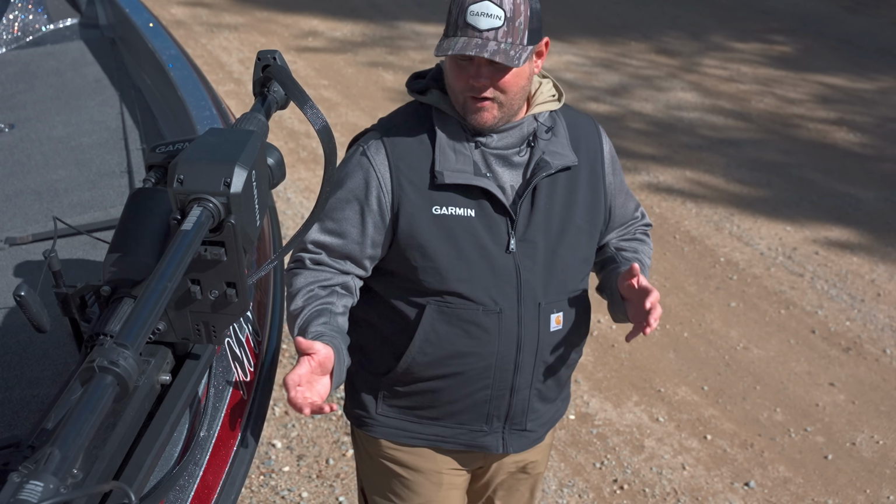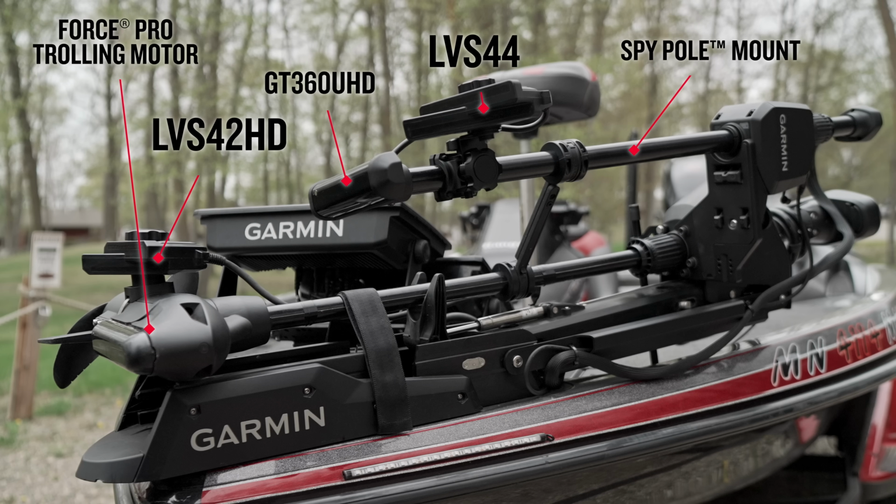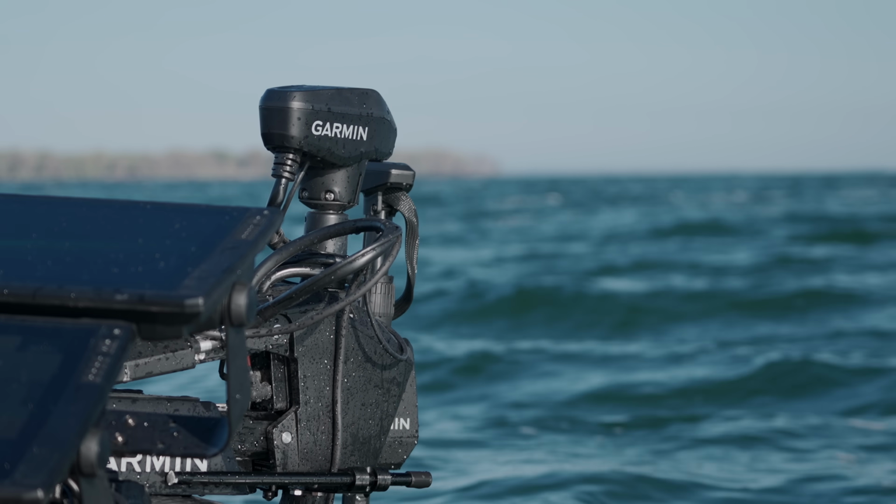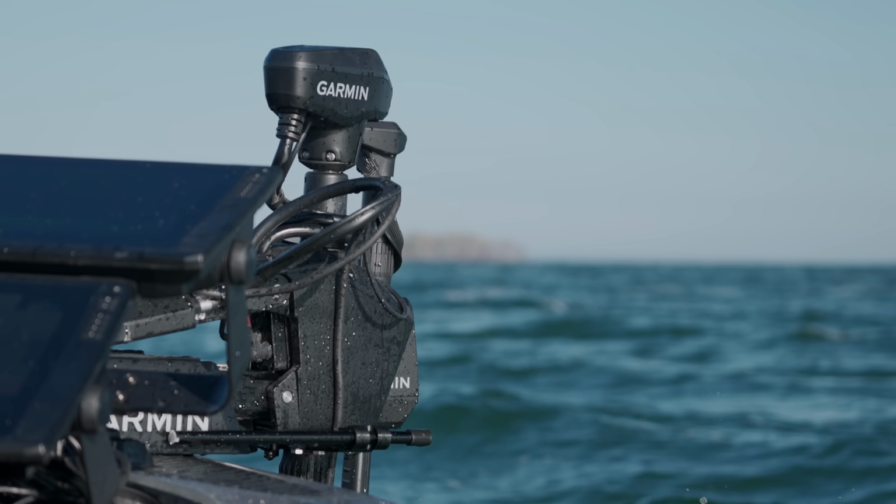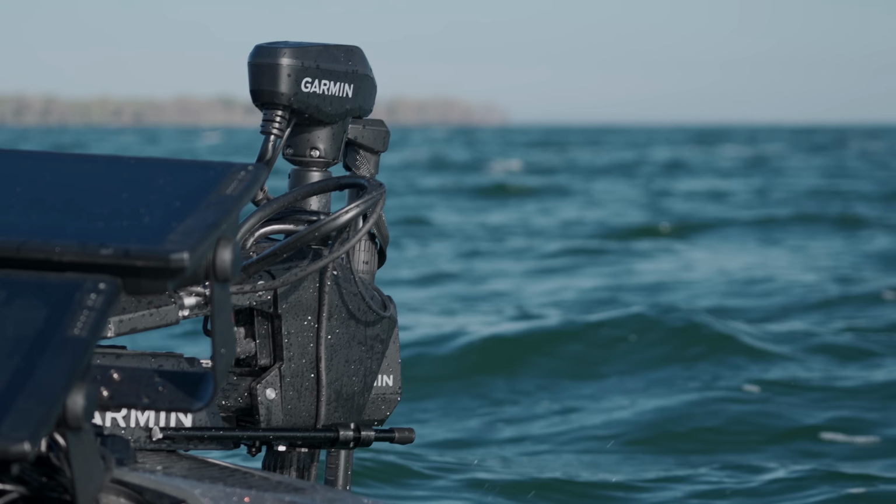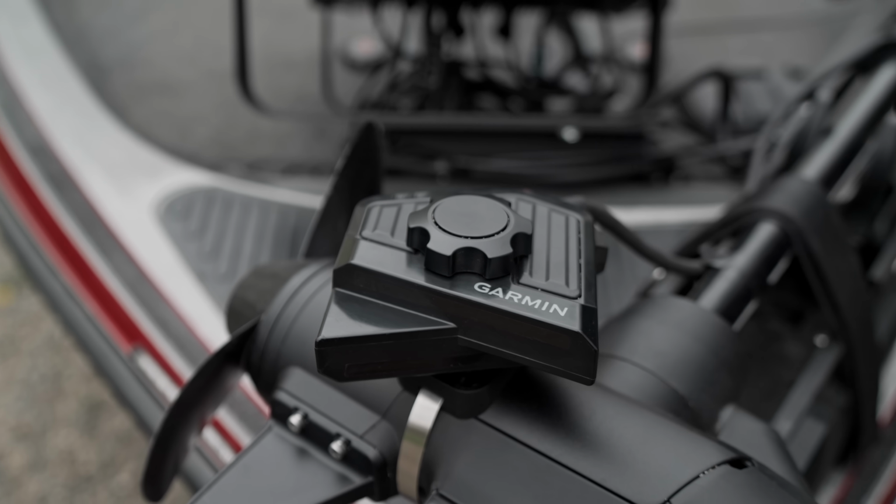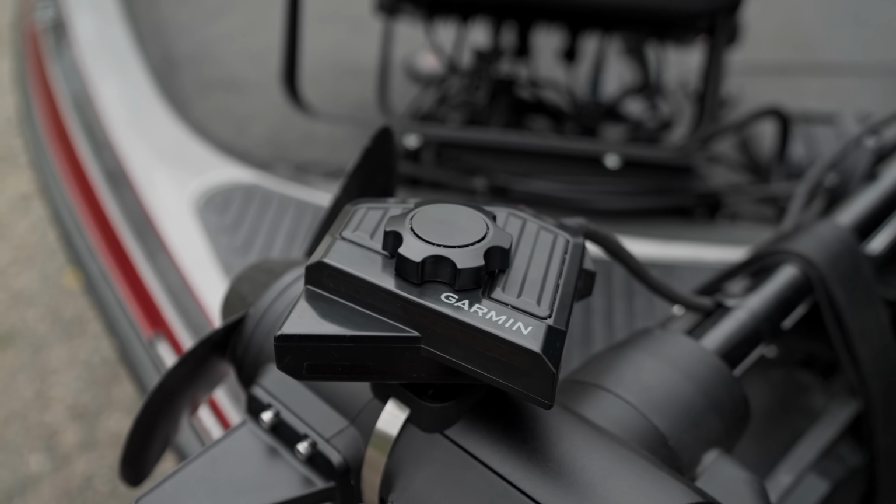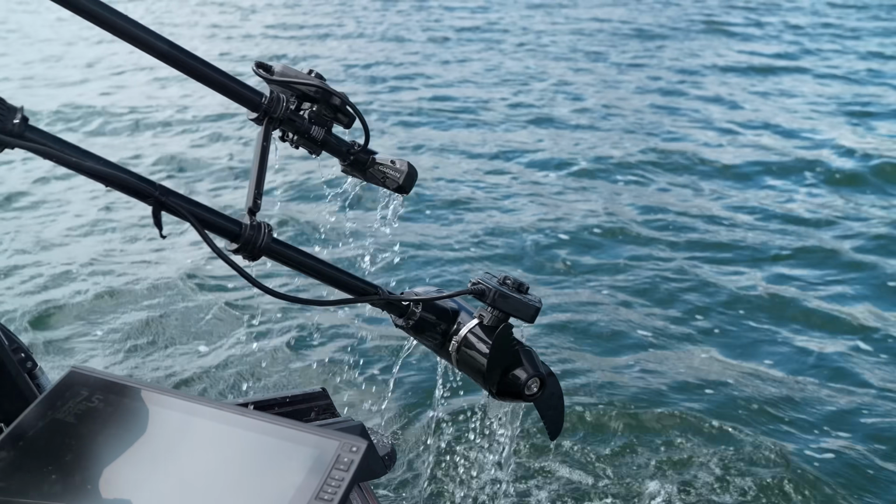And on my setup here, on my boat, I've actually got all of this paired with the Garmin Force Pro trolling motor and, of course, the spy pole. I have my 44 set up on my spy pole, so I can use that spy pole even when I'm anchor locked and track in on those baits and track in on fish at distances. But when I get up close and personal with them, I've got that 42 right there on the trolling motor, so I'm able to get that real defined detail with that 42 once stuff gets close.